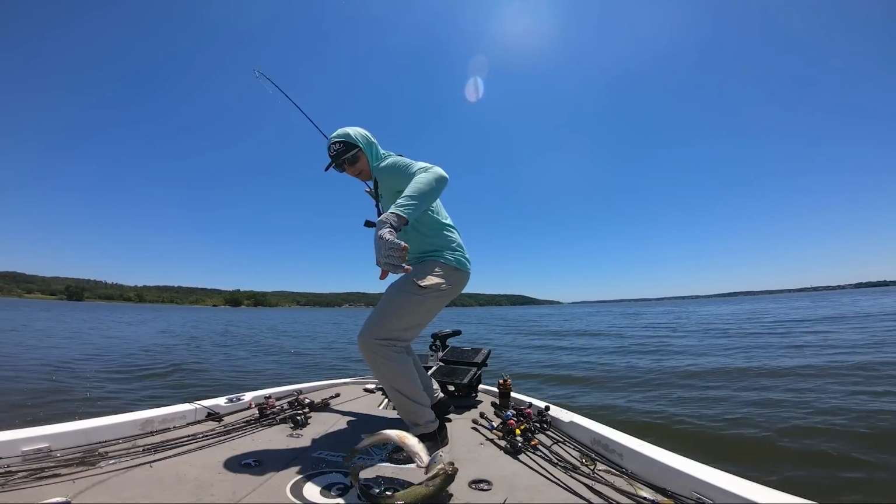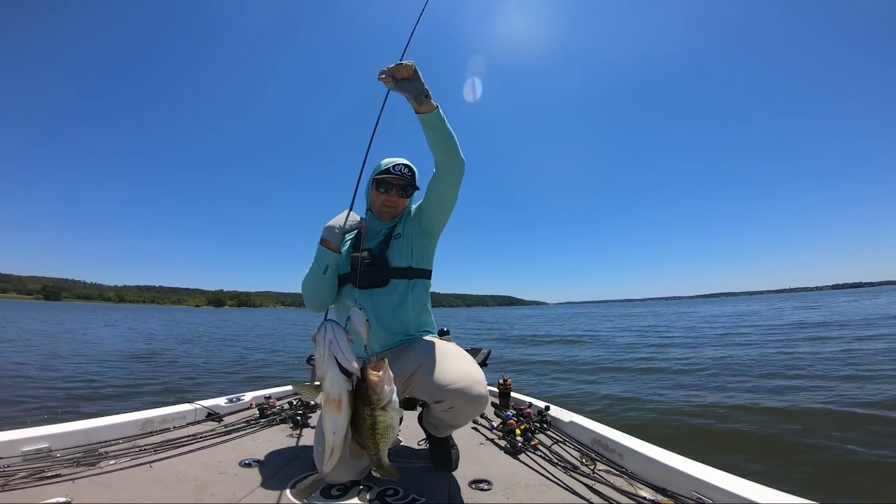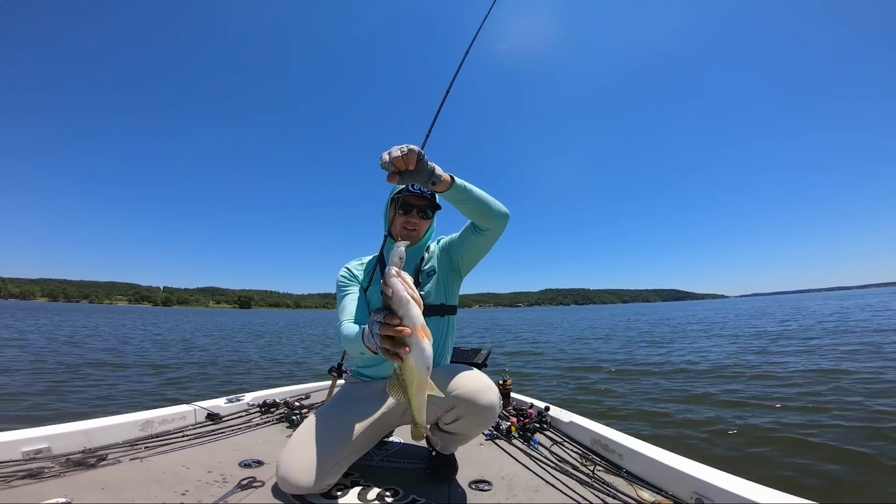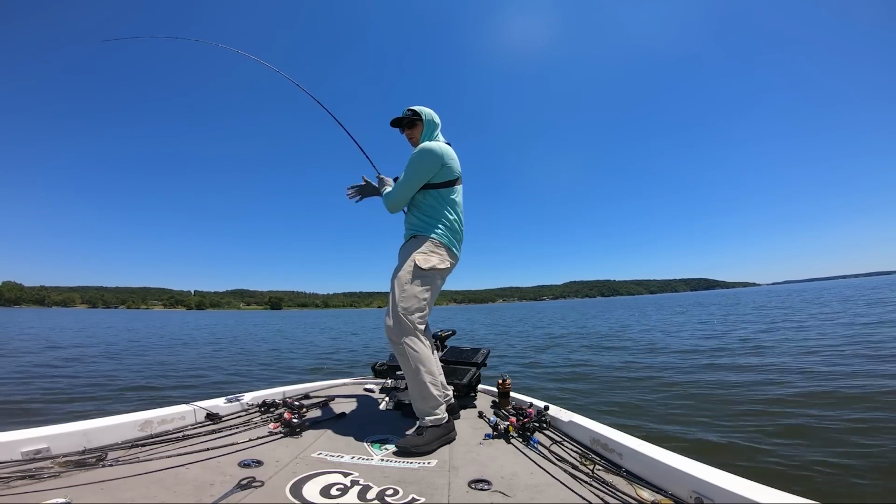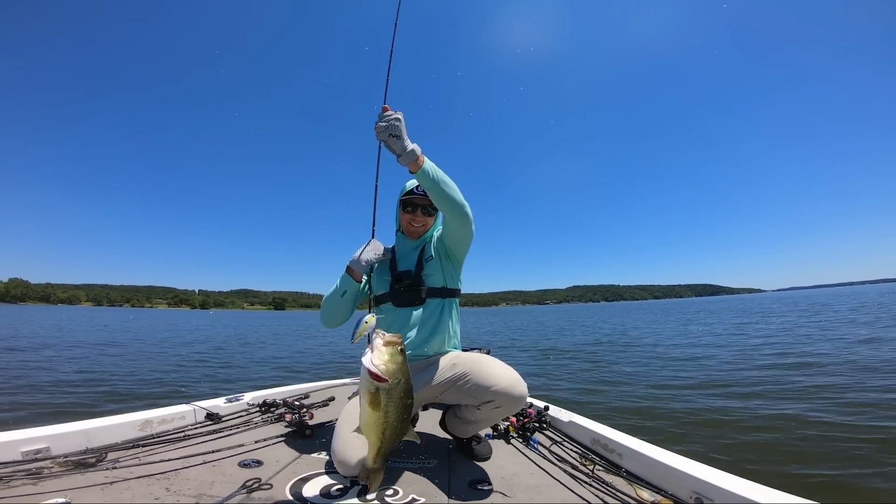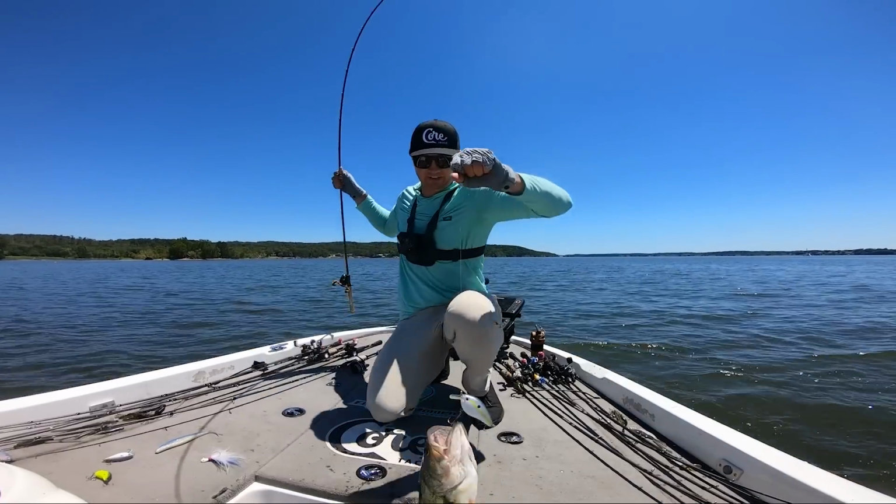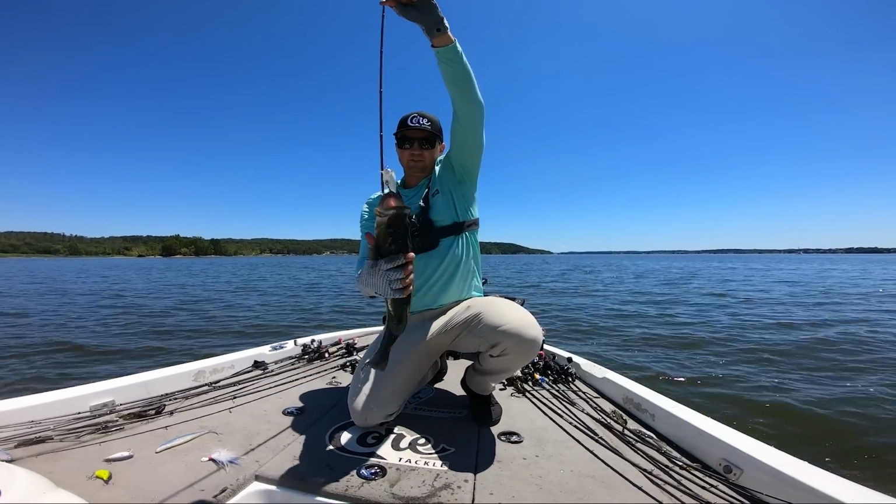Another interesting finding from this experiment is that during my non-forward-facing sonar trips, I caught all of my fish on each trip within a 1-hour window. I would end up graphing for 4 to 5 hours until I finally found an active group of fish, and then I would catch every single fish I caught within that 1-hour window.